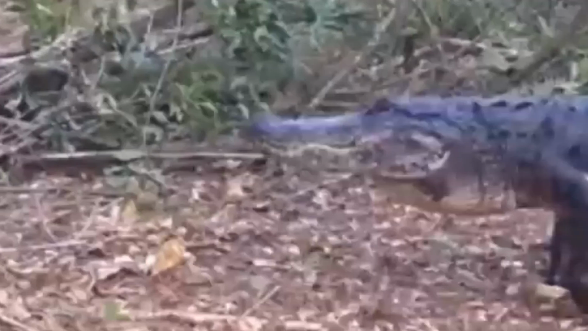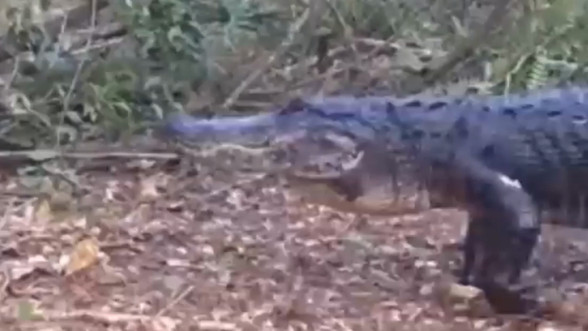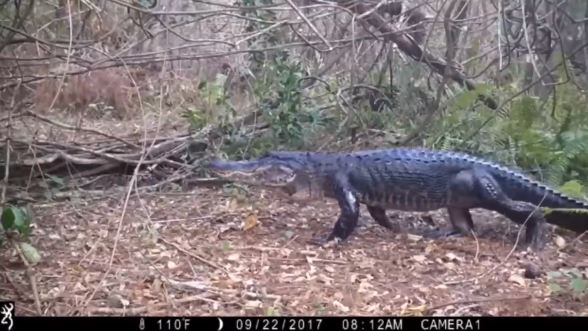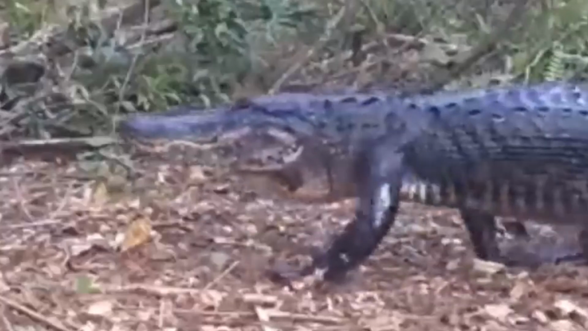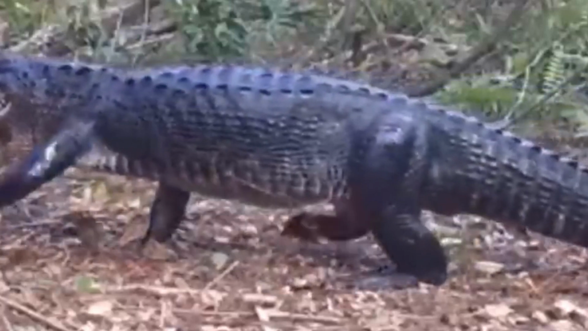This trail camera caught a really strange sight. An alligator walking around in the middle of a forest. Usually you would expect to see alligators in swamps, marshes, lakes, and rivers, not in the middle of a forest. The alligator appears to be moving with purpose, not just aimlessly wandering around. It's clear that it knows where it's going and what it wants.